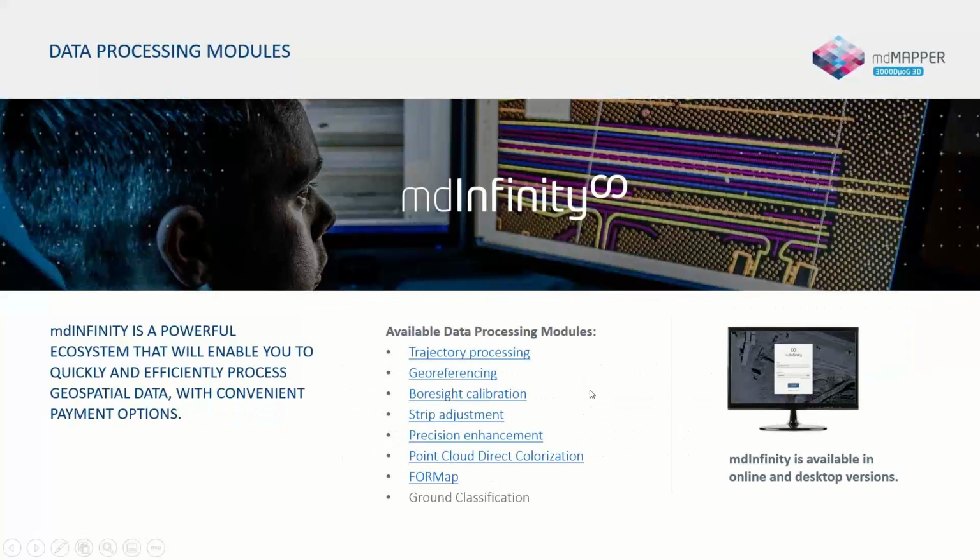Lastly, MD Infinity is our ecosystem to process all of your data, be it the trajectory processing, the georeferencing of the LiDAR data, and a lot of the different tools that need to go hand in hand with LiDAR data, like strip adjustment, precision enhancement, ground classification, and even some more coming down the road, like FORMAP, which stands for Fast Ortho Mapping. But the big benefit of MD Infinity and everything about it is the flexibility of how you can purchase the hardware and also choose the different plans that go along with it.